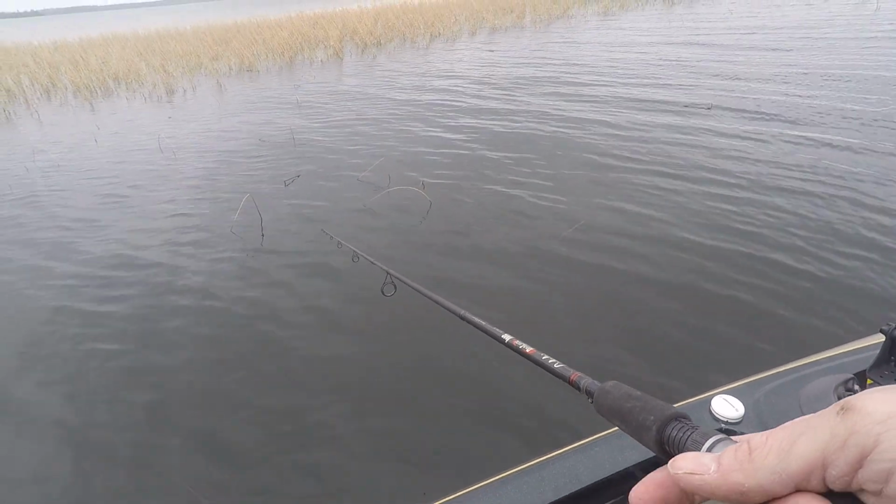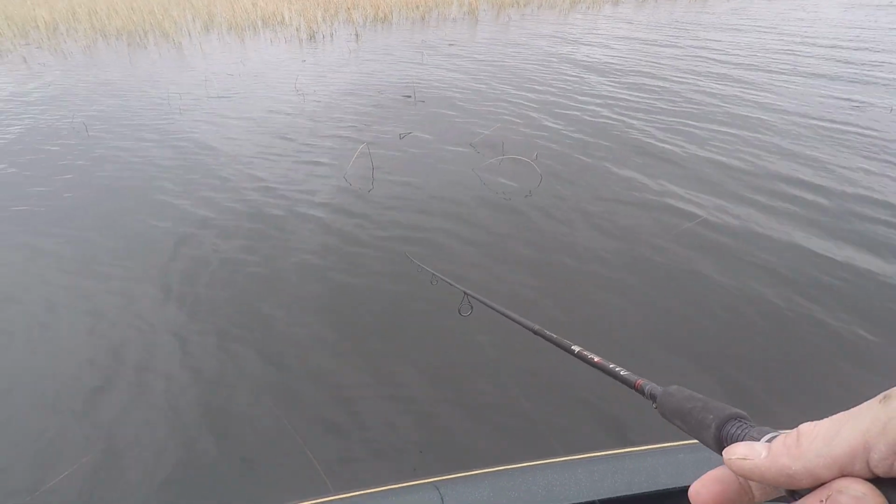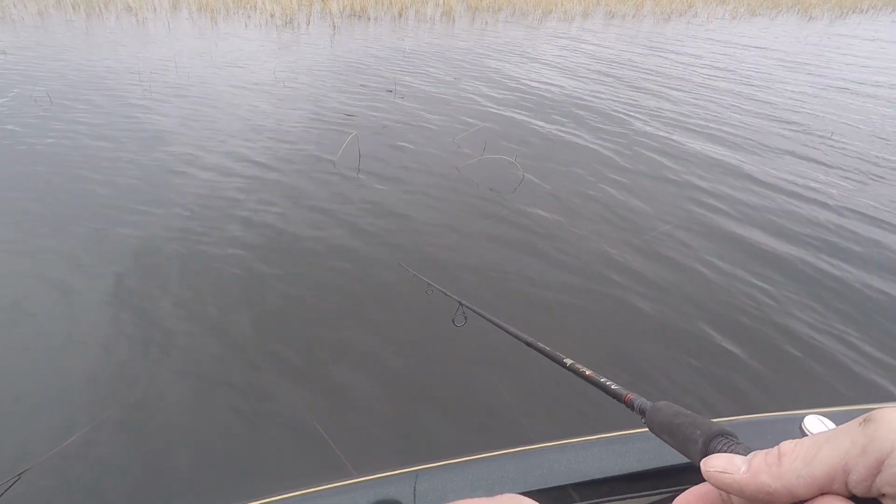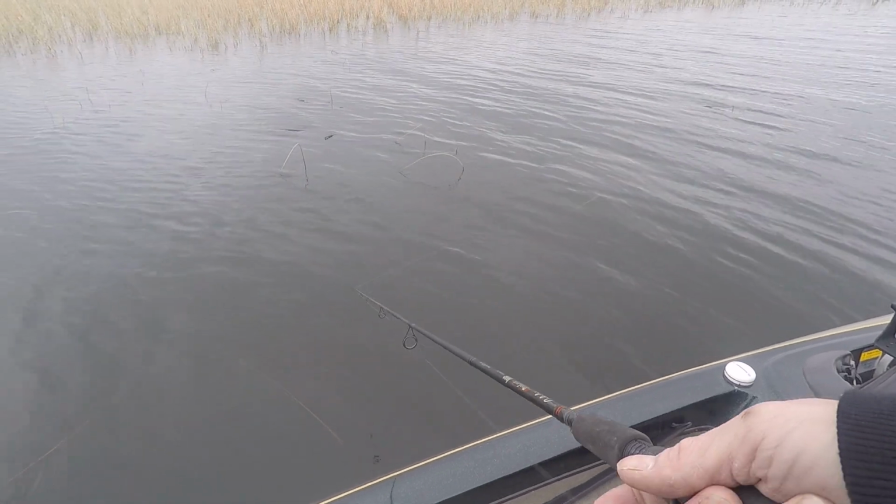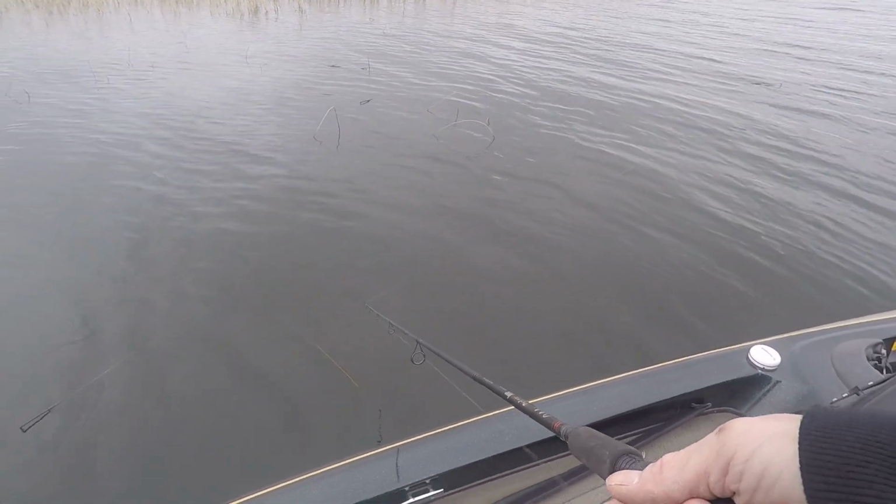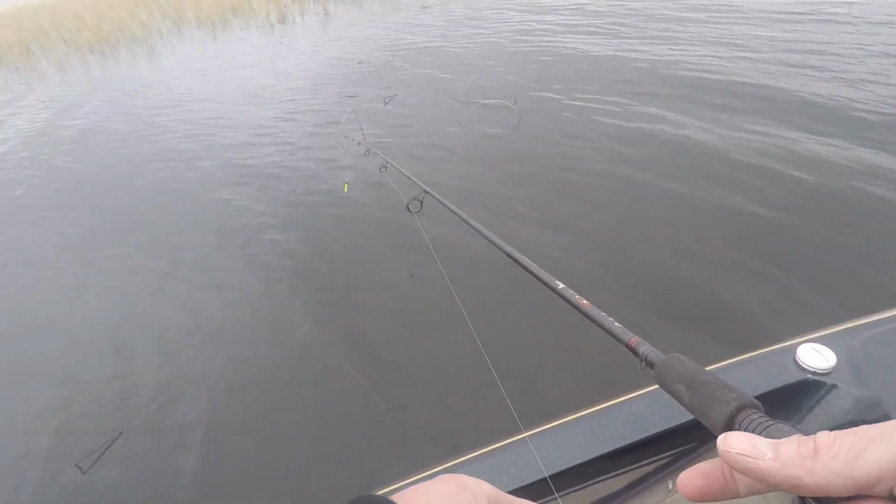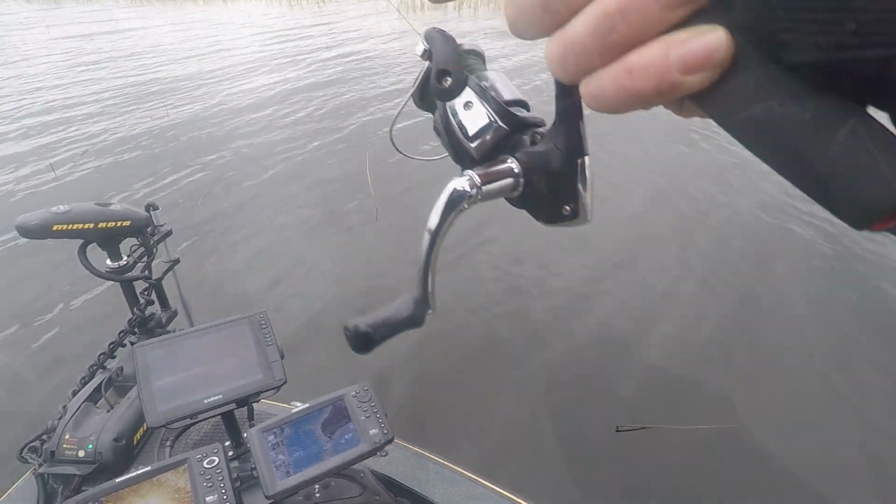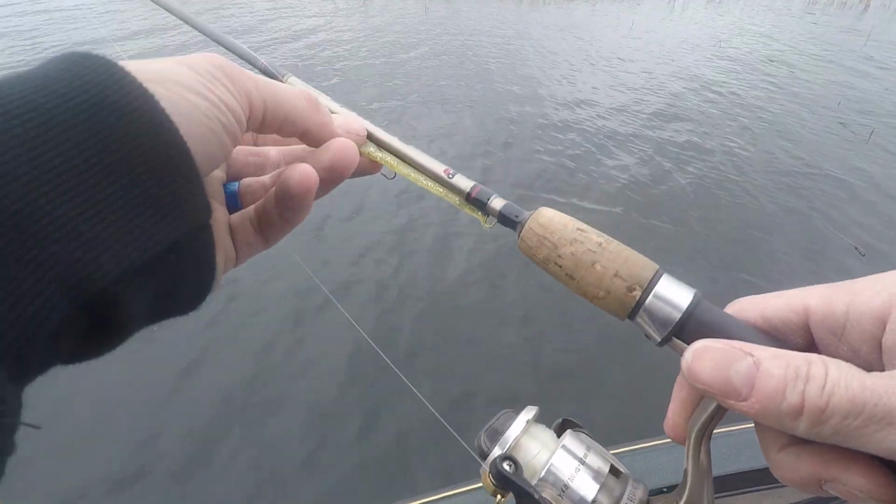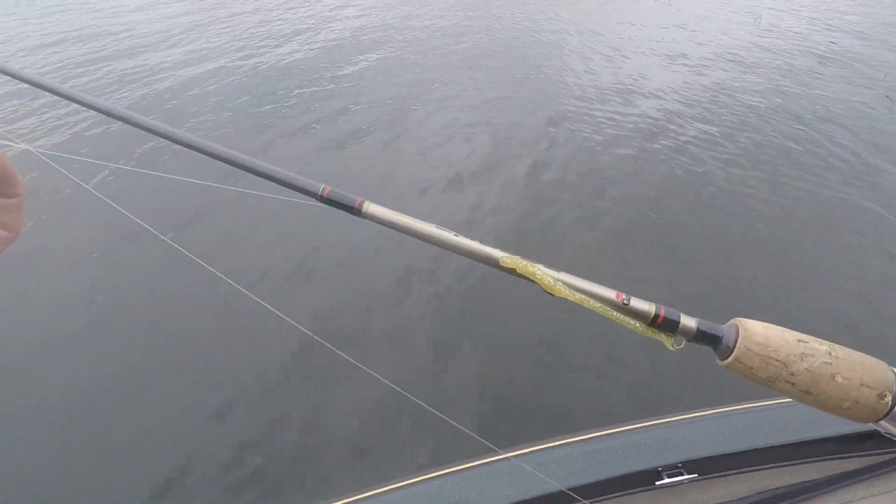Probably gonna need to go deeper. I'm pretty sure it is cold. Water temperature is 45 degrees. Hasn't had a chance to warm up yet, so I'm pretty sure they're still out a little bit. But fish don't always play by the same book. Keep them honest. Got a small worm here. Let's try this guy. It's been beat up pretty good, but